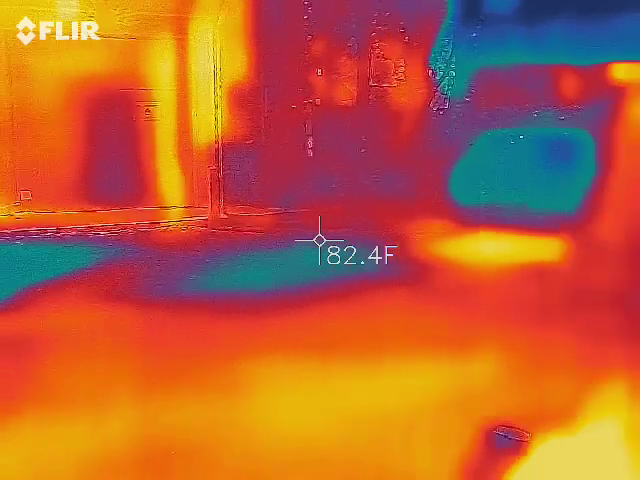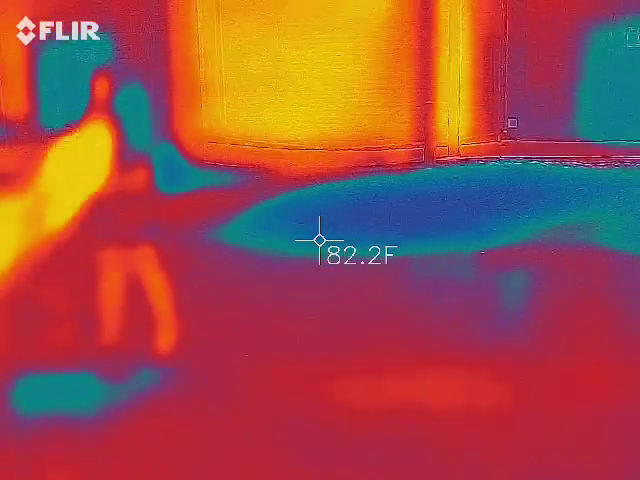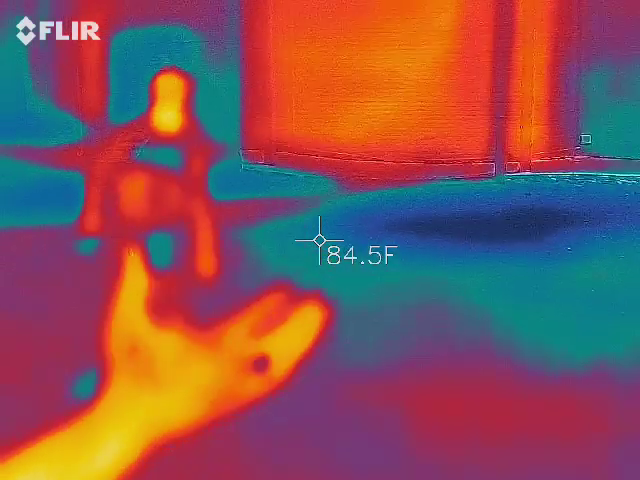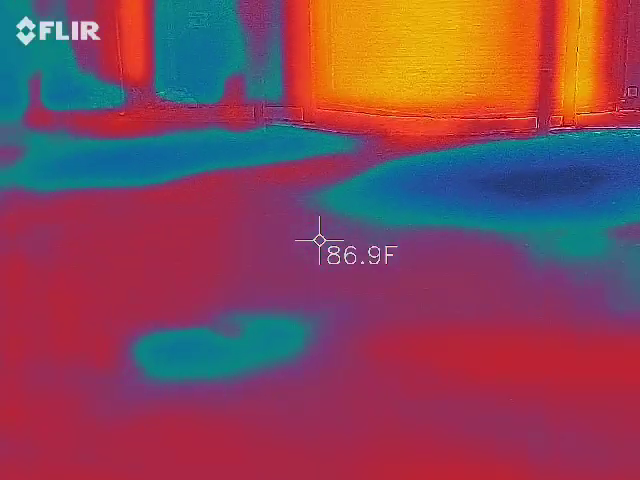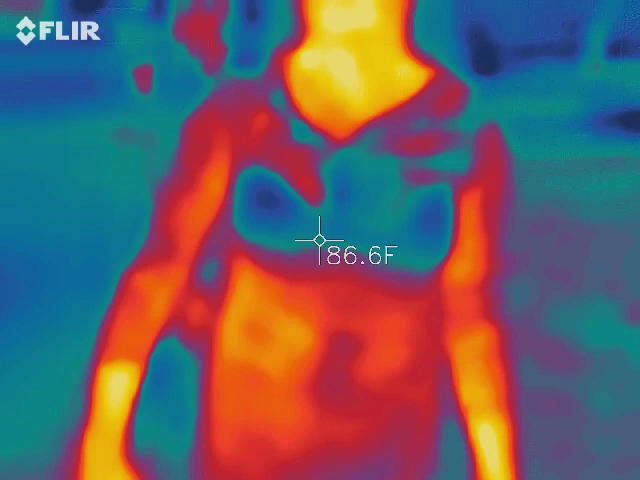Now it also works with thermodynamics in reverse. So what does that mean? In the event you see something behind her, like on the ground, and you're staying still, and it heats up within 10 or 15 degrees very quickly, in a short amount of time. She's got something that went up to 90. It's probably skin. She's got her forearms, her neck, her legs showing. Those are all going to be between 90 and 98 degrees.